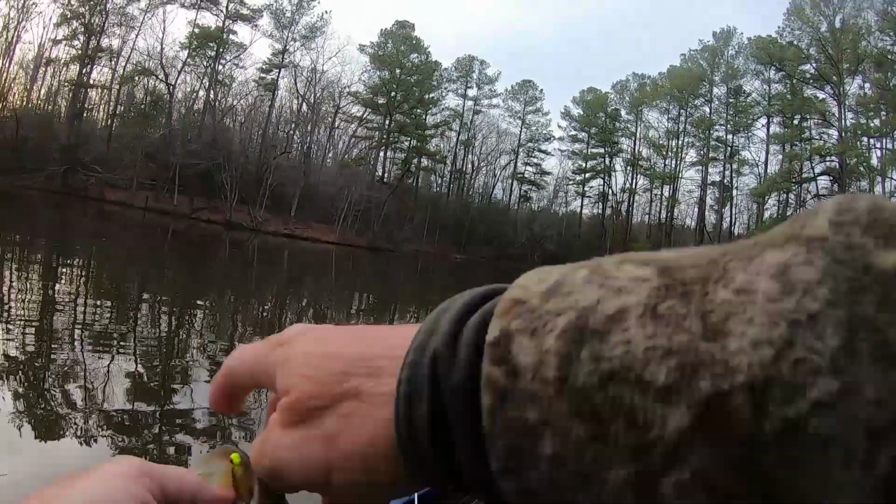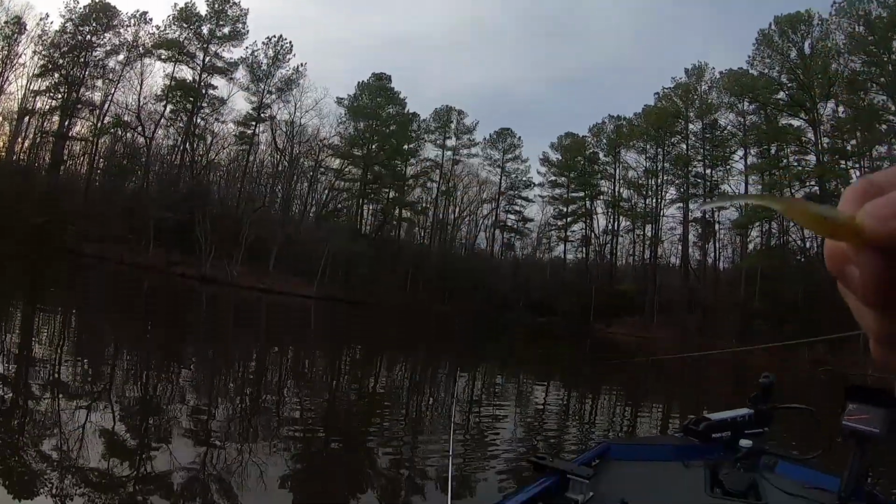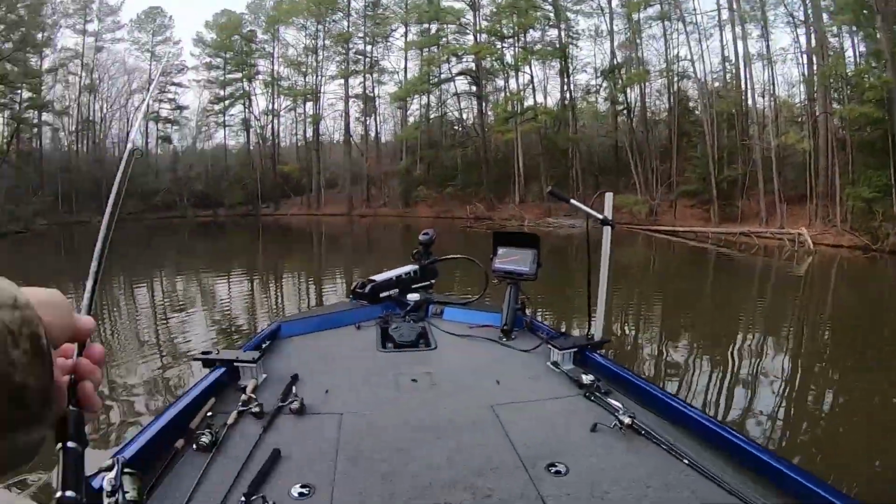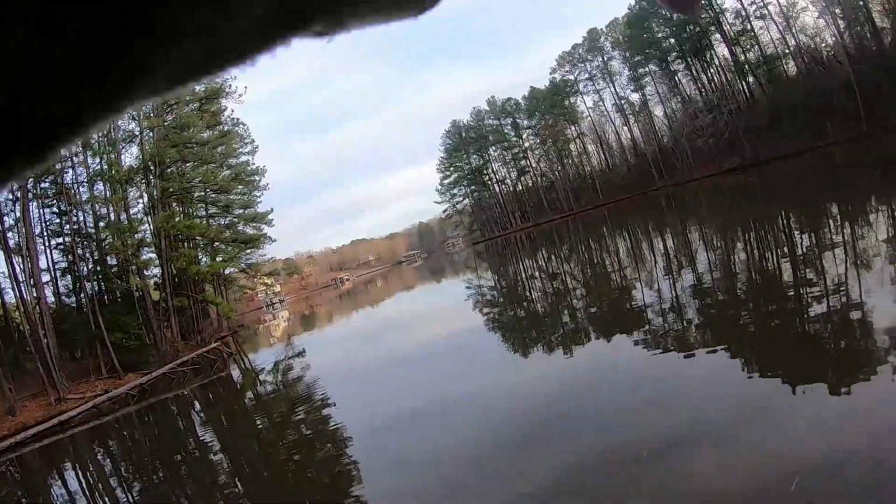He's a spotted bass. This lake is full of spotted bass. Look at the shad in his mouth, guys. Look here. So that's the size of the shad they're chasing. Looks like he's about 1.5 inches long. That's why this bait's working really good. It's about the same size. This bait's 2 inches. It's about the same size as the shad they're chasing.